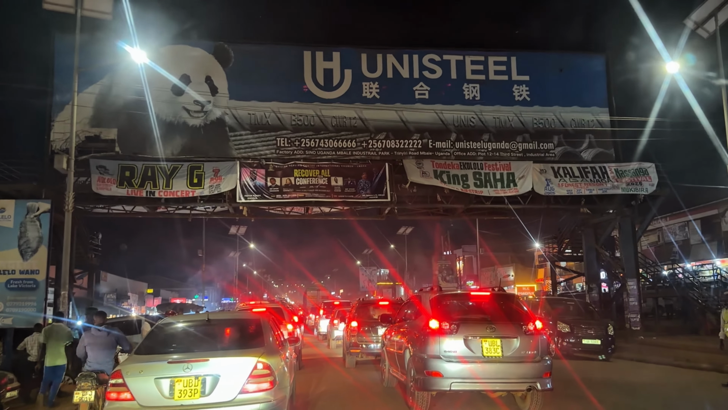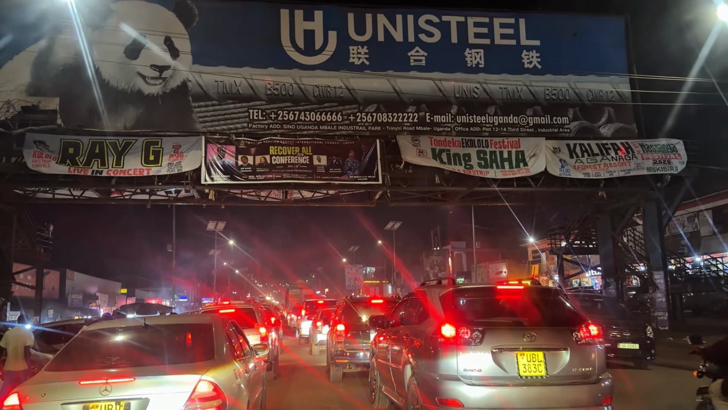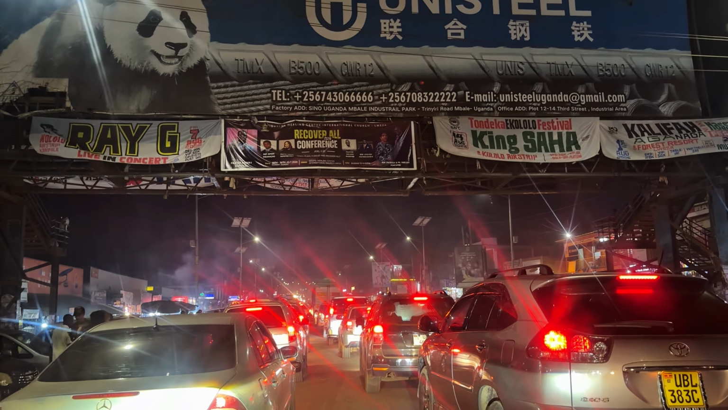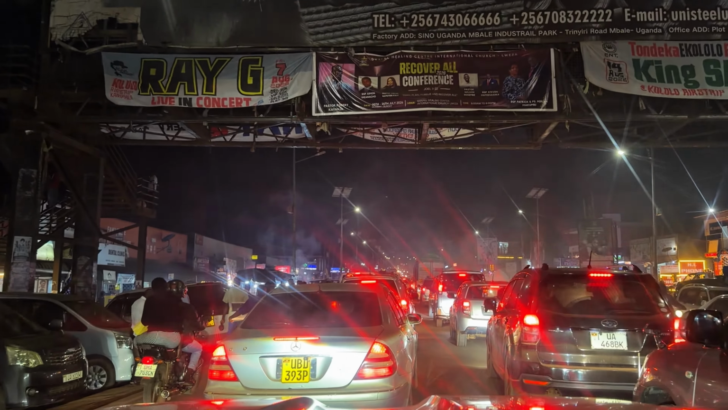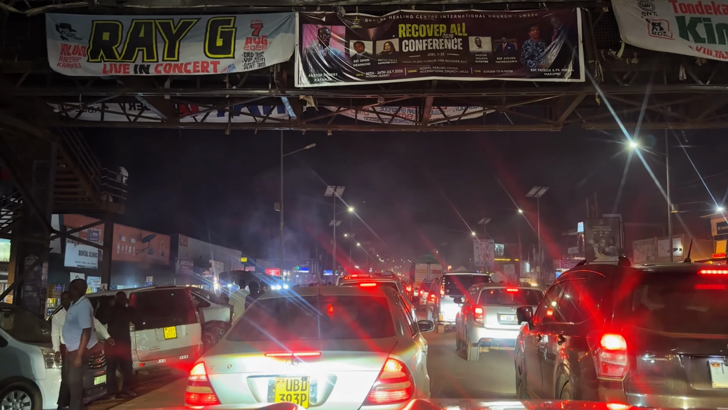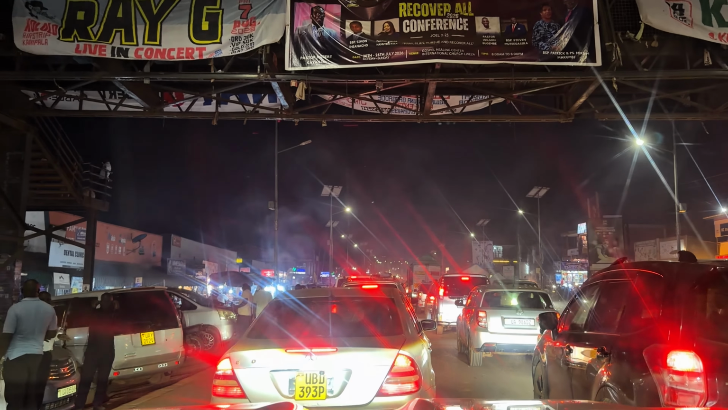And this is about 9 p.m. and there is still a lot of traffic in Kajjansi. I guess very many people stay in Entebbe. This place always has traffic, and this is 9 p.m. in the night.